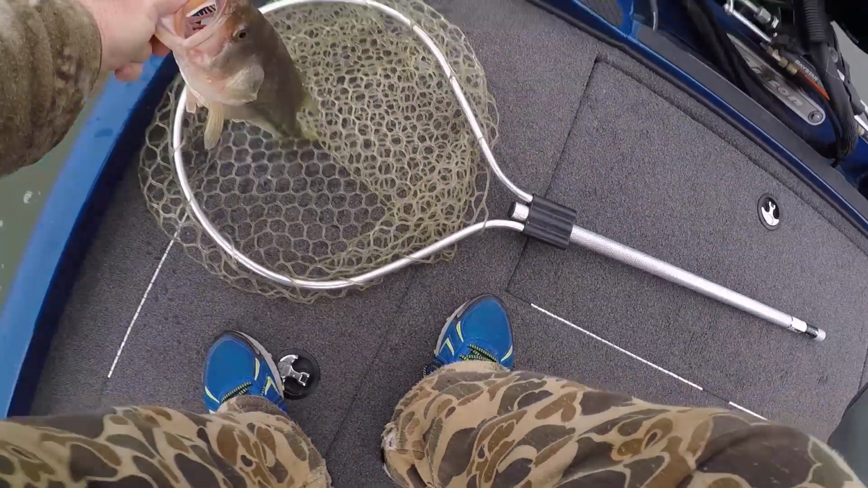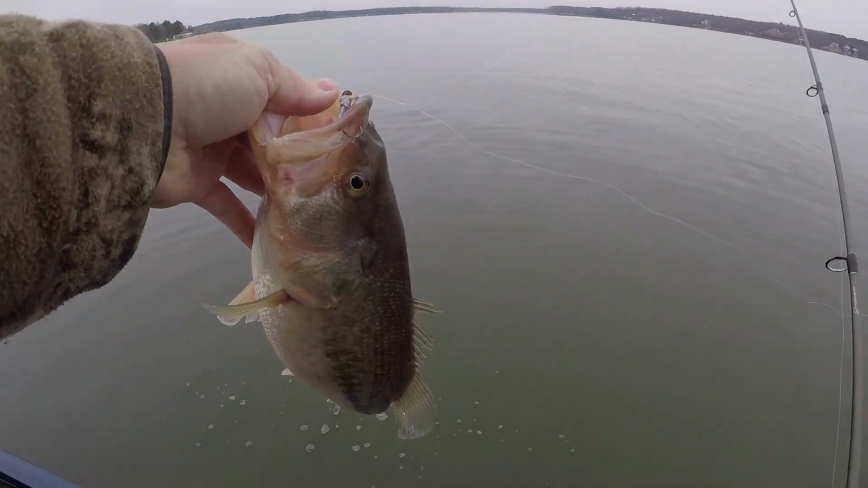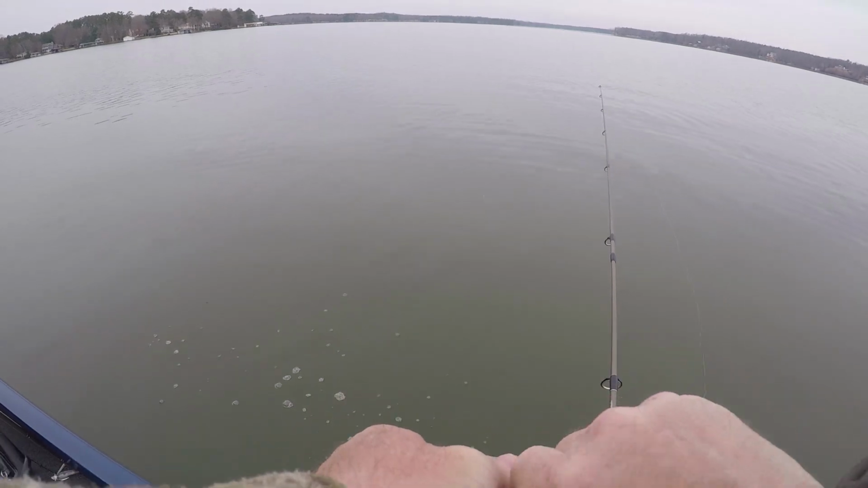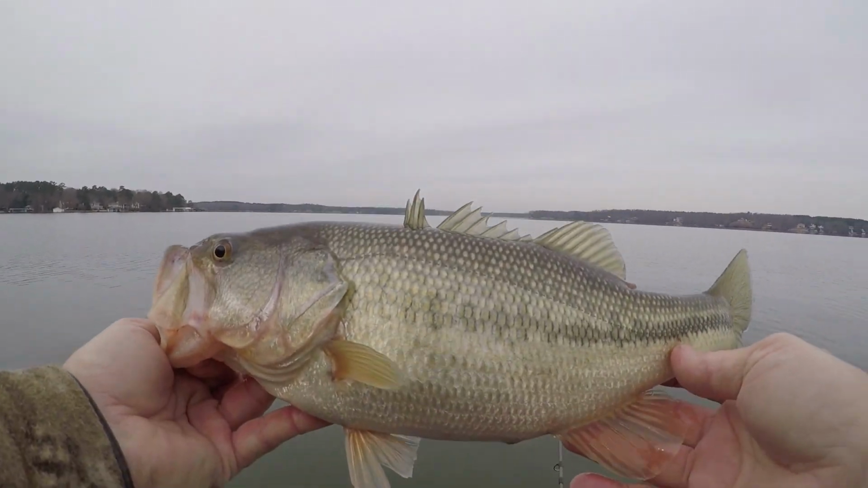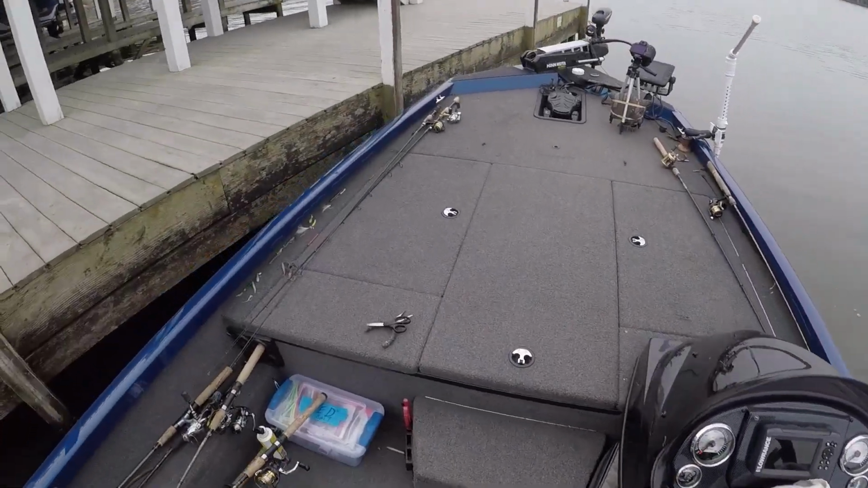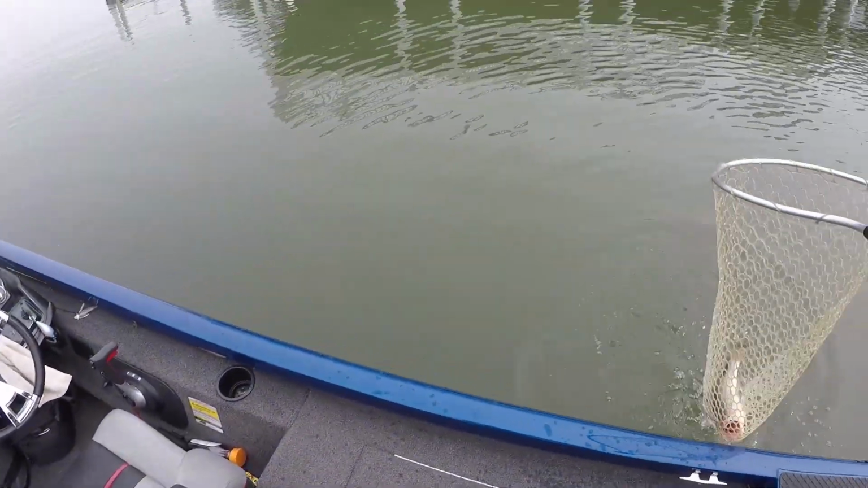All right, guys, look at that one. Look at that belly on him. Isn't he a nice one? He's fat. The reason I'm getting excited, guys, too, is I'm catching them on my little minnow I tied up. I tied this up a couple nights ago. Isn't he nice? Sharing something with y'all, guys. I'm learning stuff all the time. I learn every time I go fishing. But I'm doing something different today that some of y'all probably never seen done.